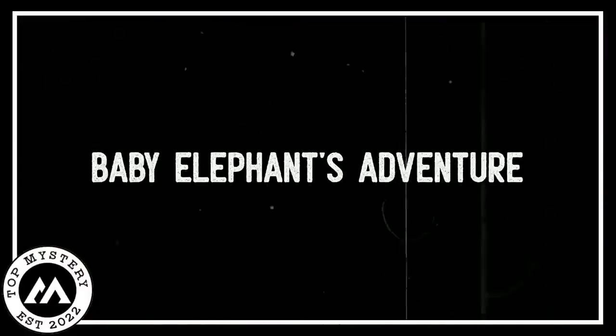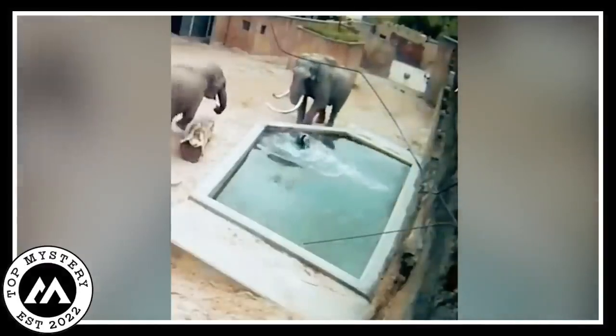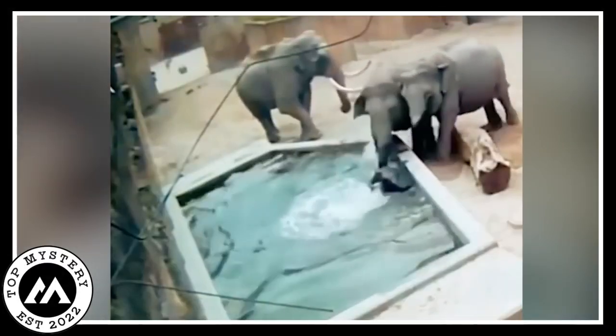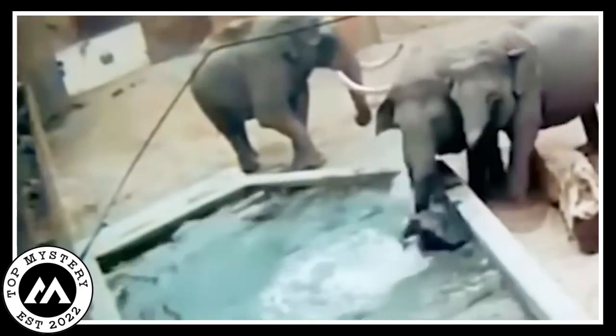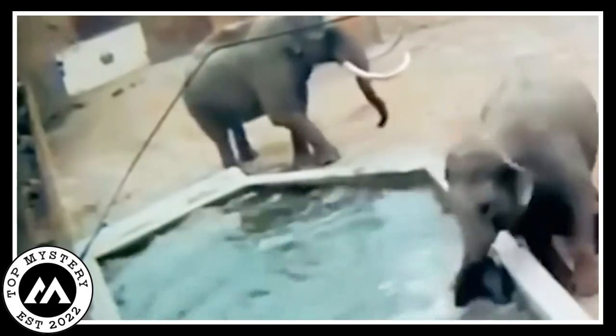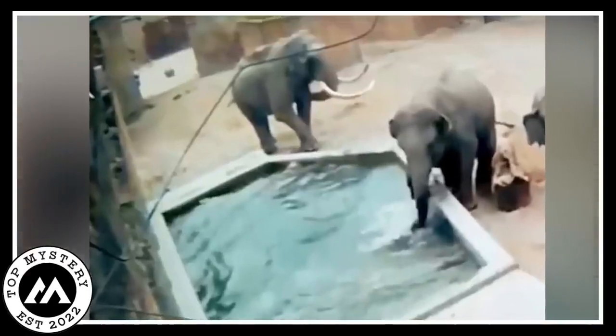Baby elephant adventure. A young elephant playing with its mother was startled when it fell into a tiny puddle. The touching portion is right here, though, as more elephants hurried over. They quickly assembled a rescue crew and quickly helped the tiny one, all with great hearts and soft strength. It resembles a heroic family moment.